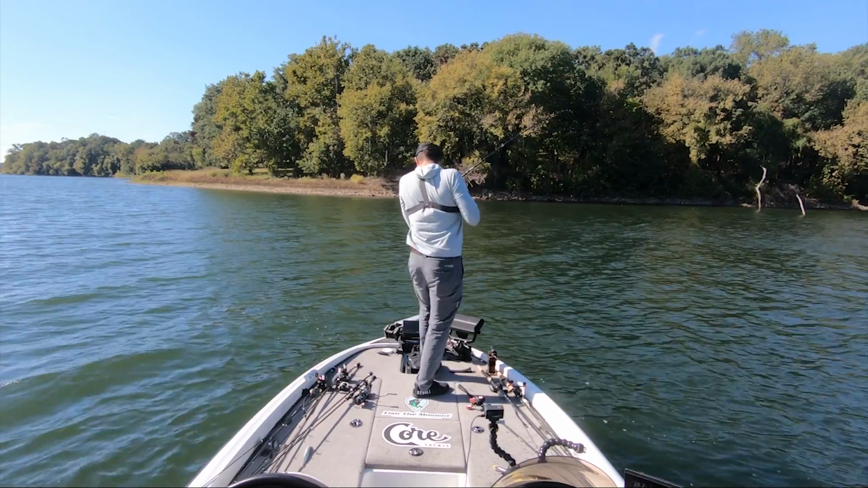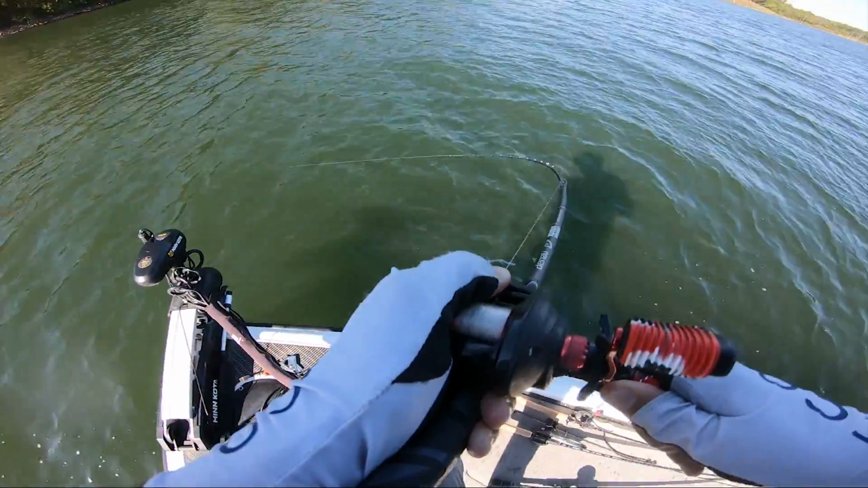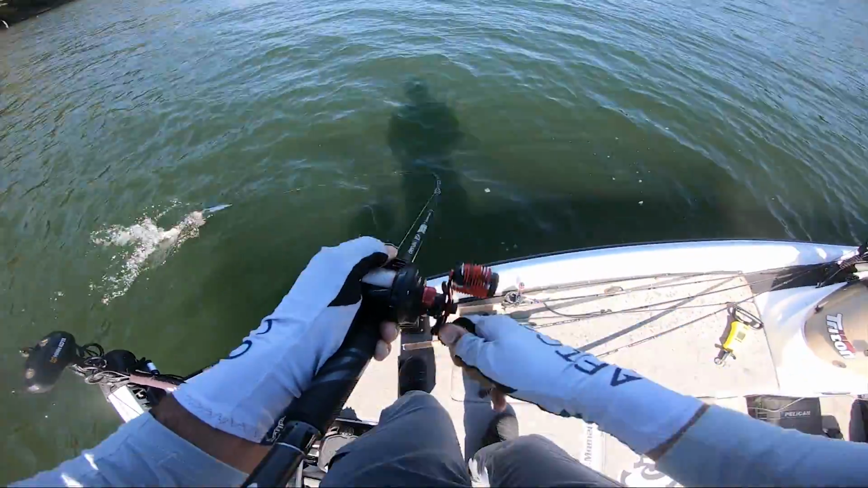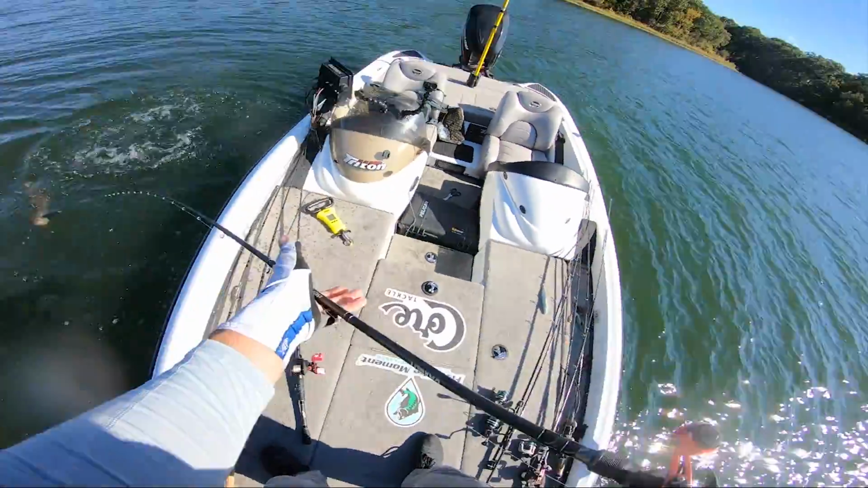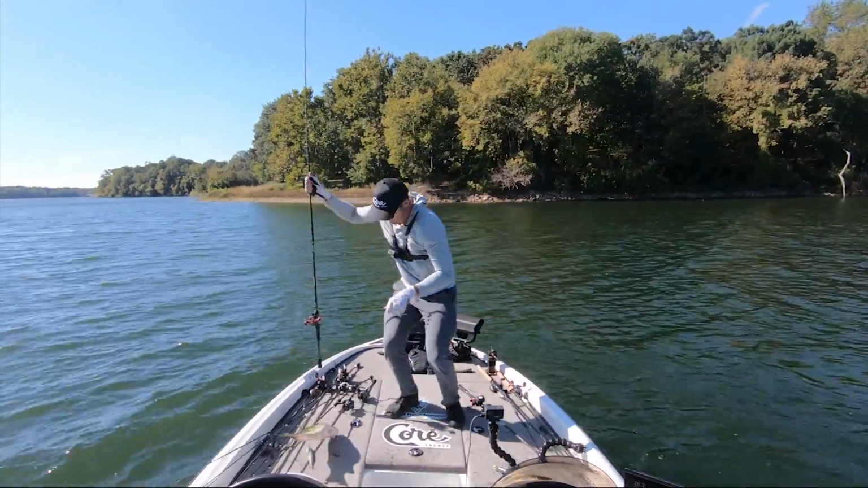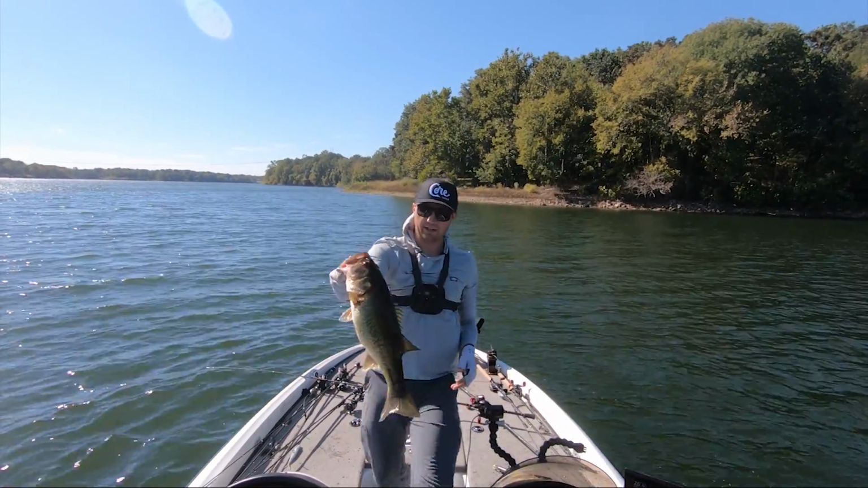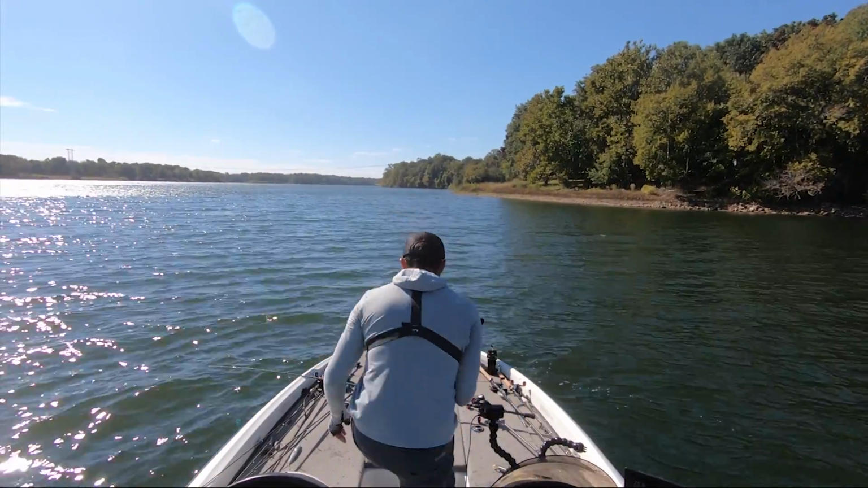Off the bottom. This is a big one. Saw him swim down to the bottom and he was down there. Happens quite often with these fish, is they'll set up on the bottom and then, whoa, that came pretty close to my face. A little bit close for comfort right there. Beautiful fish though, right there on that spoon. Got him straight off the bottom.